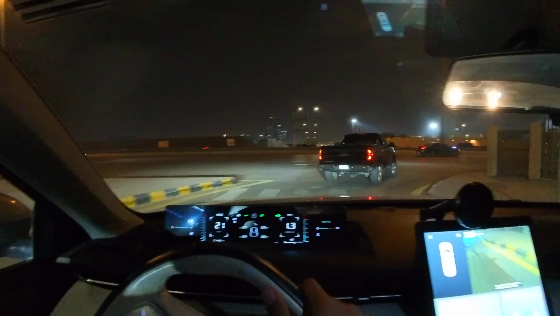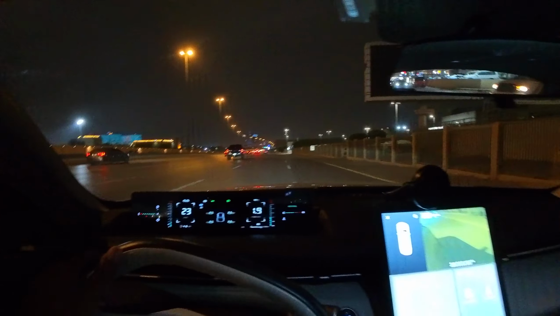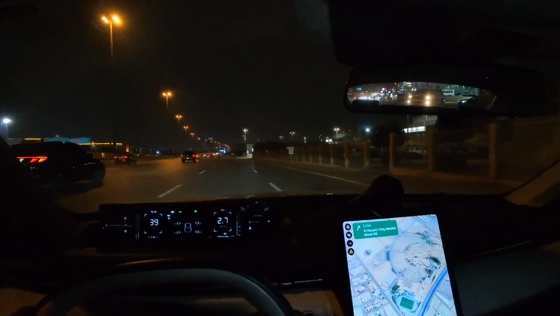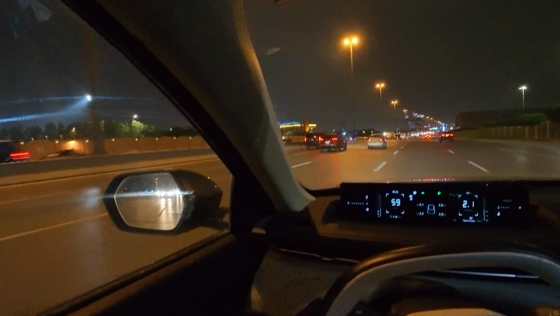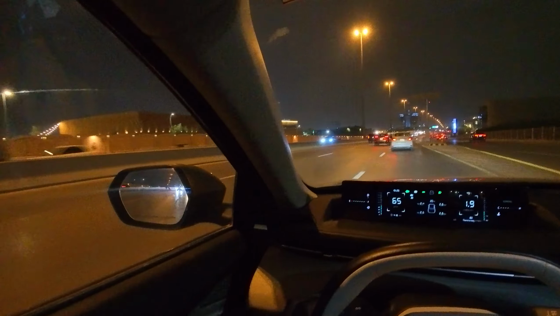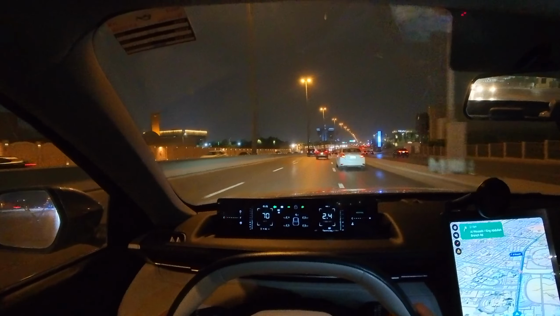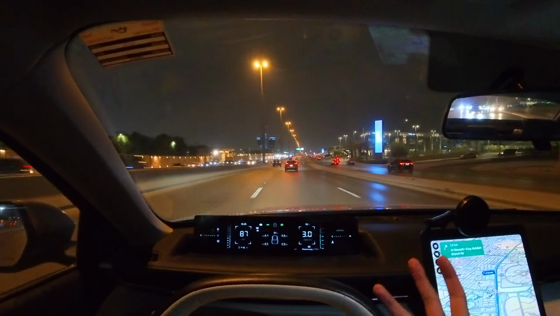And well, now we are on the Prince Turki Road. I think we have to take the ramp down. You see the overtaking power of this car.